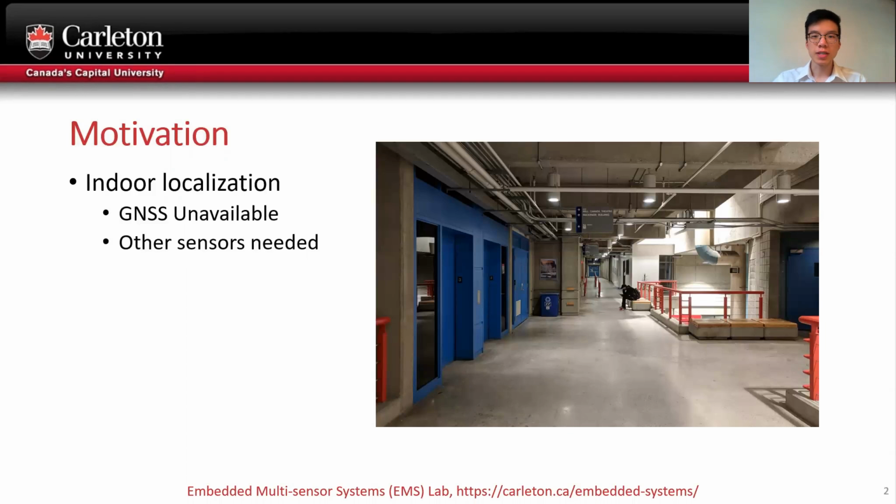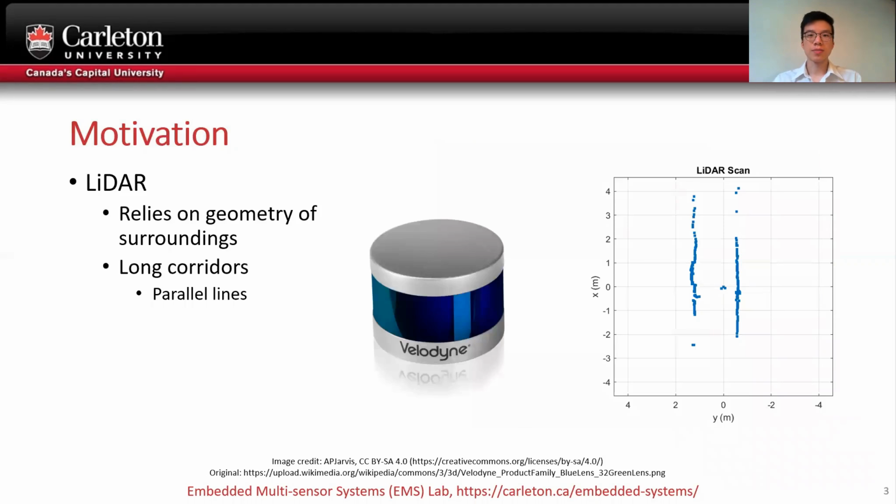Autonomous robots need to be able to localize themselves indoors where they don't have access to global navigation satellite systems and usually have to rely on a combination of exteroceptive and proprioceptive sensors to detect and track their surroundings. LiDAR sensors are often used for 2D indoor localization.